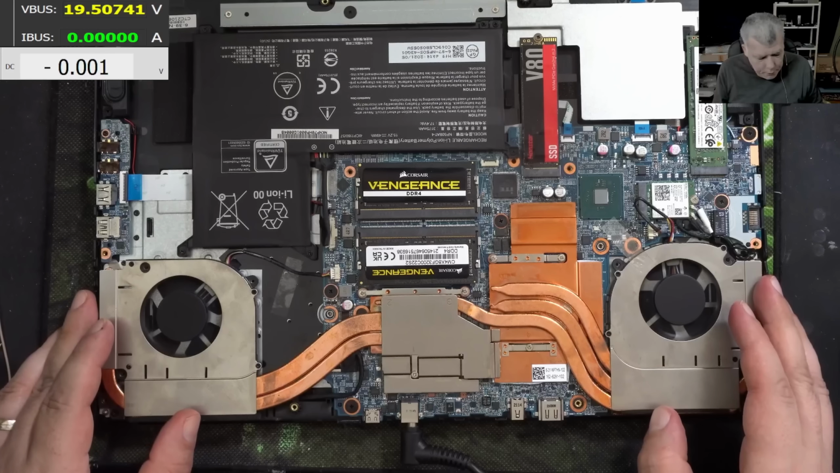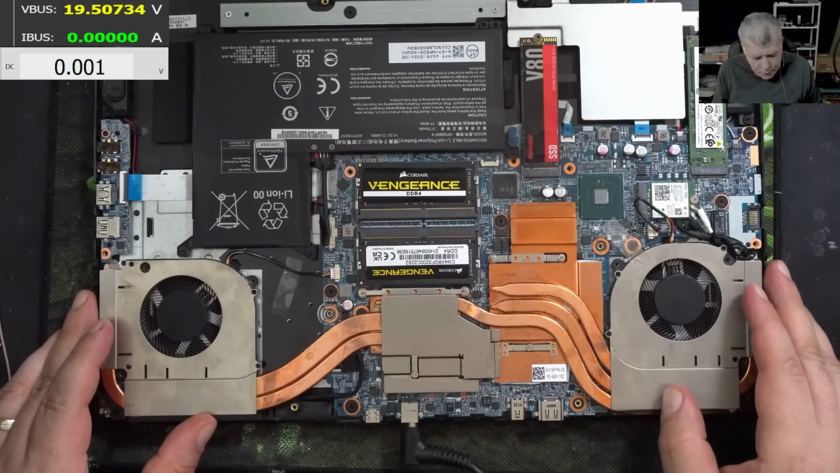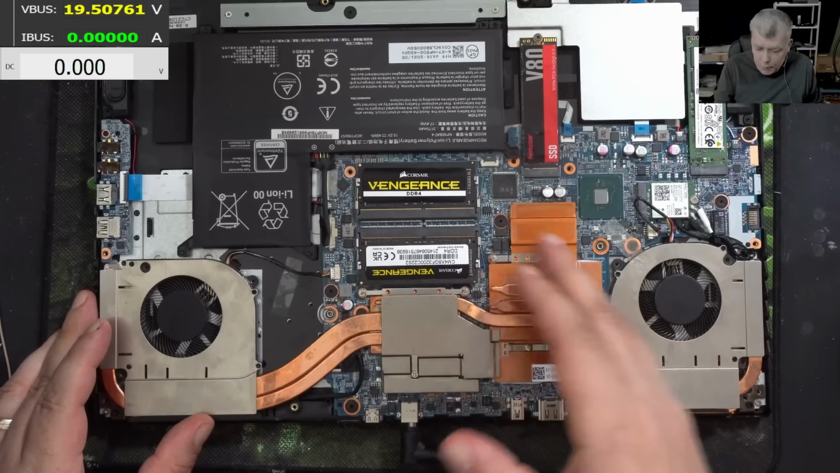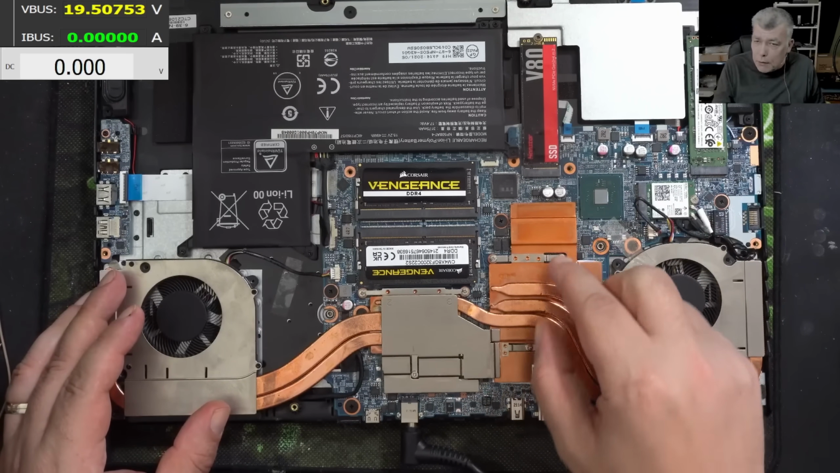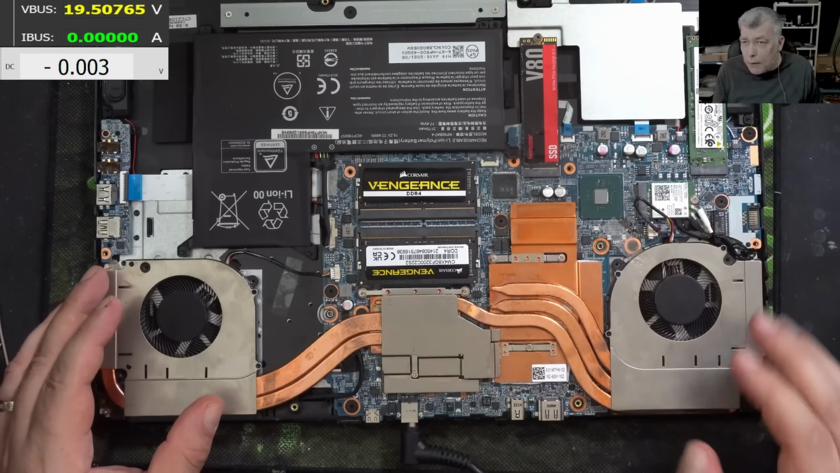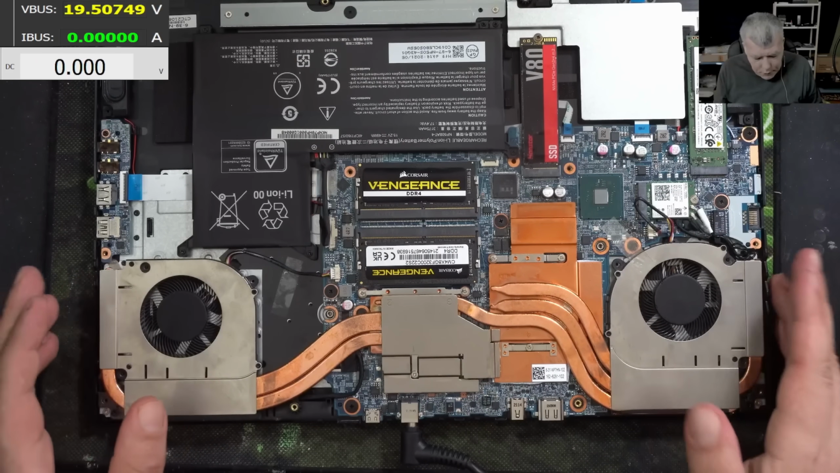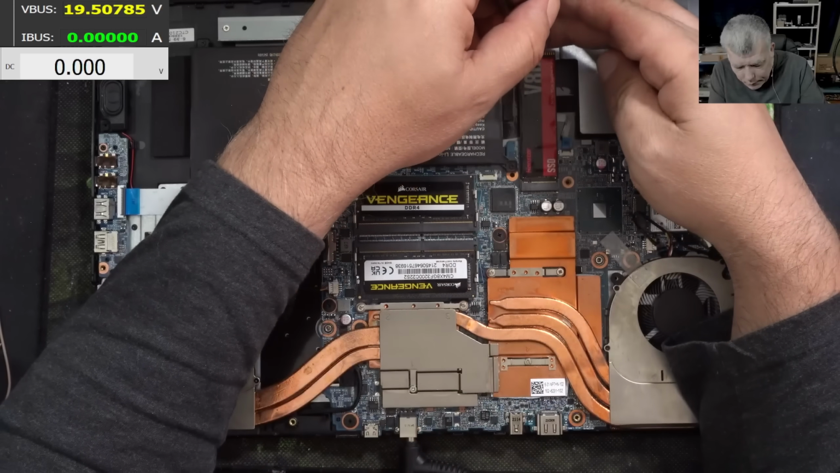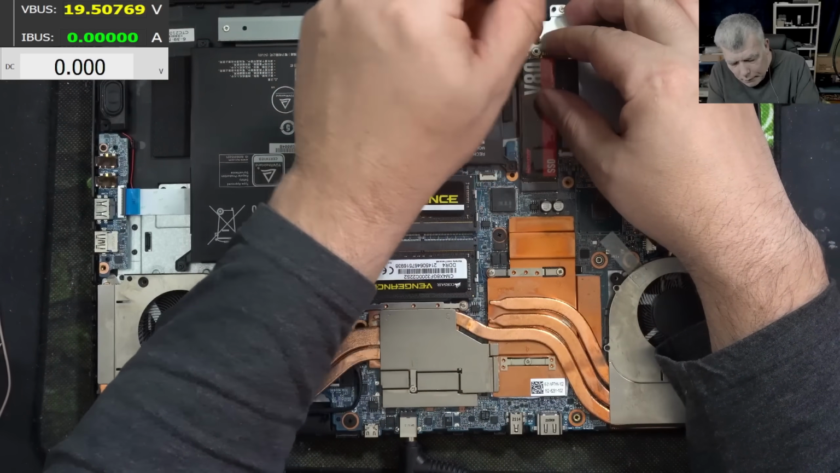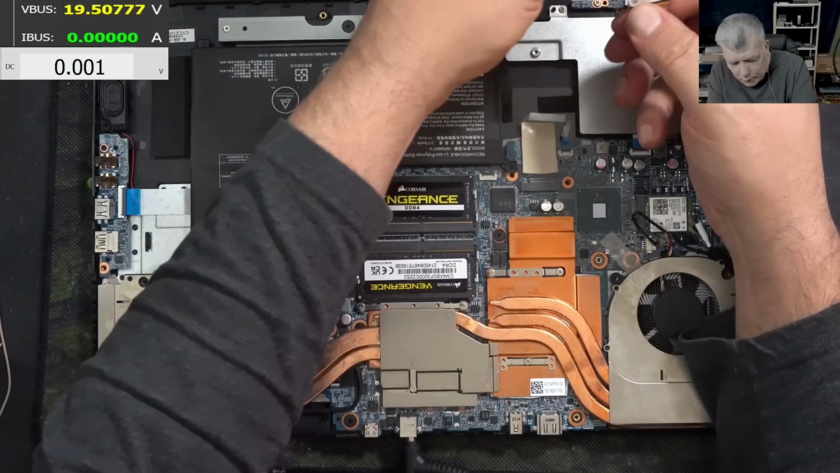What I think happened, the laptop probably has some overheating issue. That's why it started beeping. Then the customer opened it to clean and replace the thermal paste, and somehow he shorted or scratched that track and burned that DrMOS. I think that's what happened. Anyway, let me put back the customer's SSD.